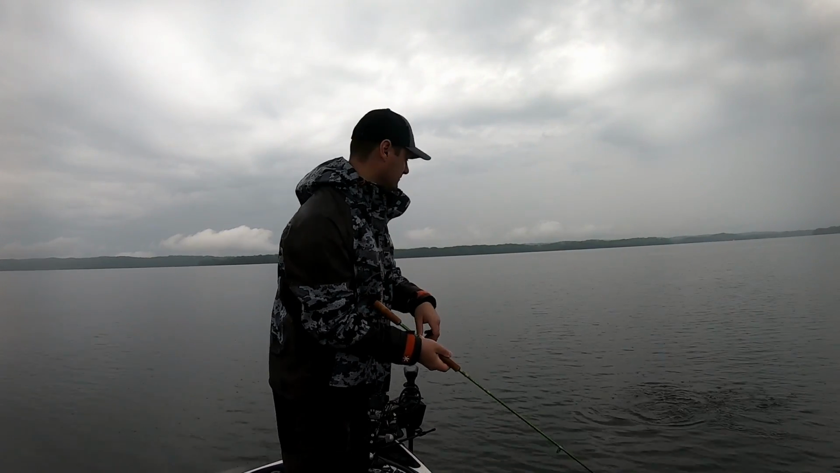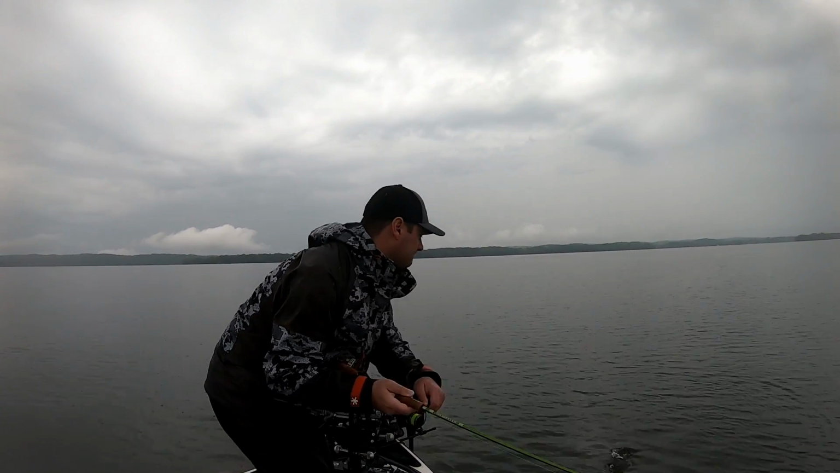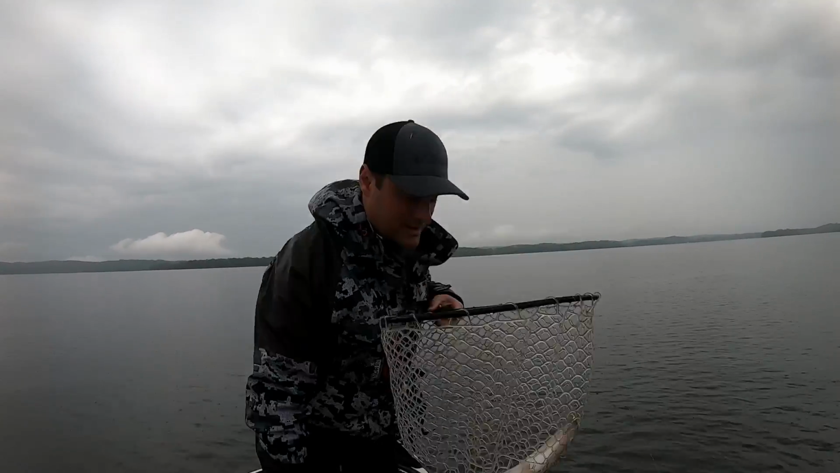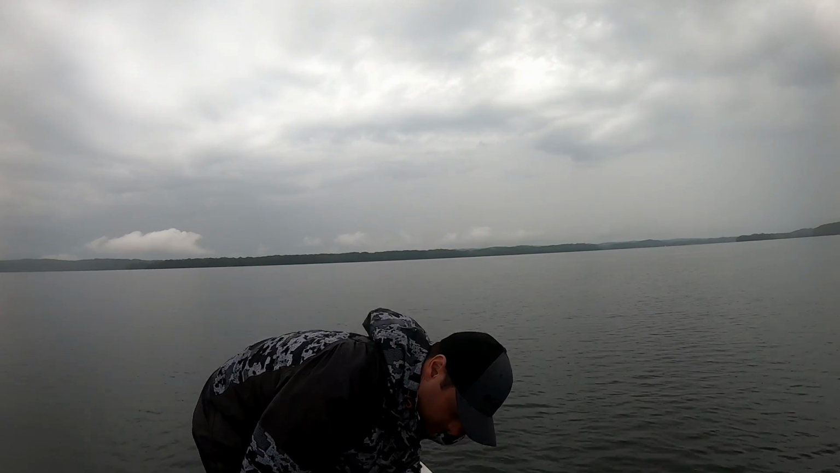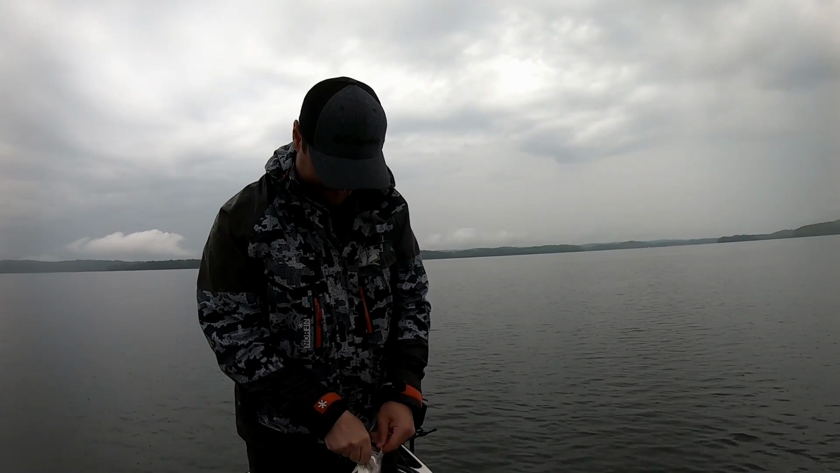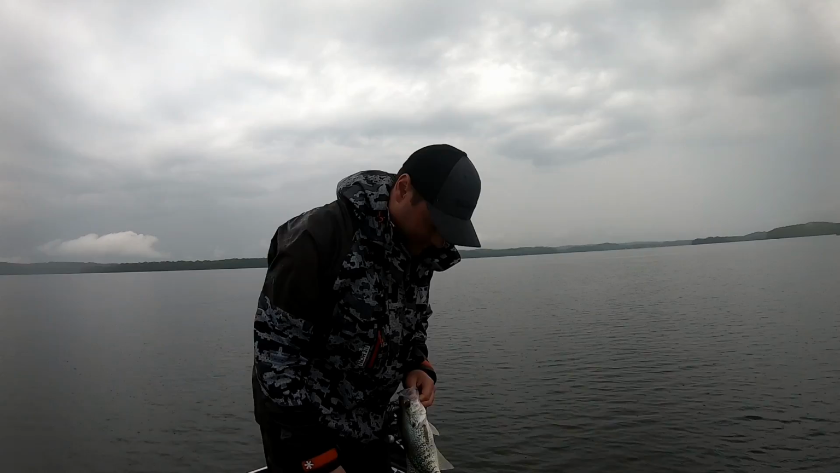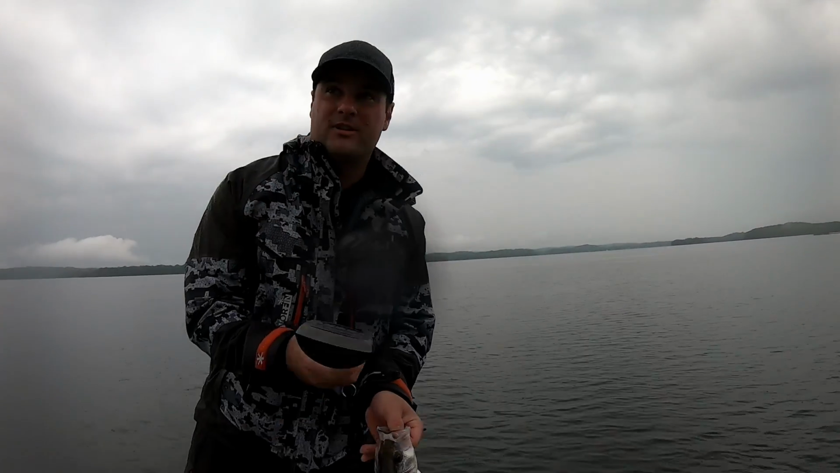There's a nice one. See that? It's big, but I don't think he's gonna help me. Or she. This is a female, actually. I hammered it too. That's a female. I'm gonna guess pound and a quarter maybe.